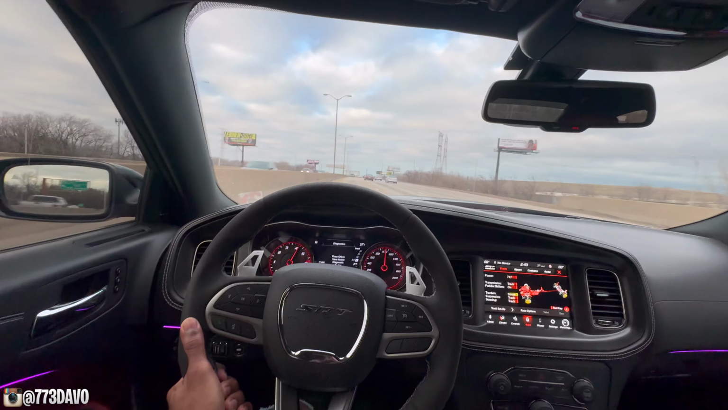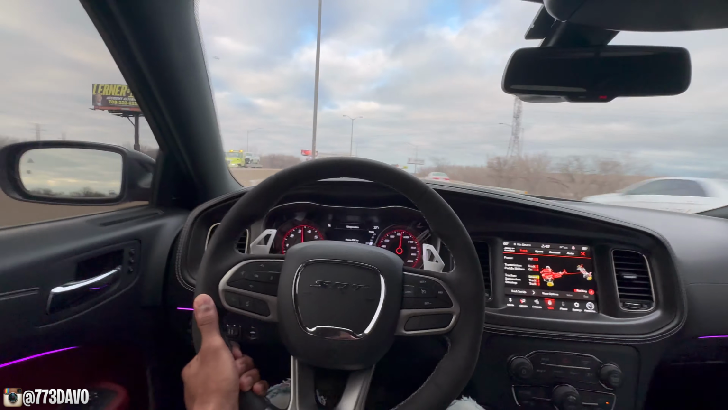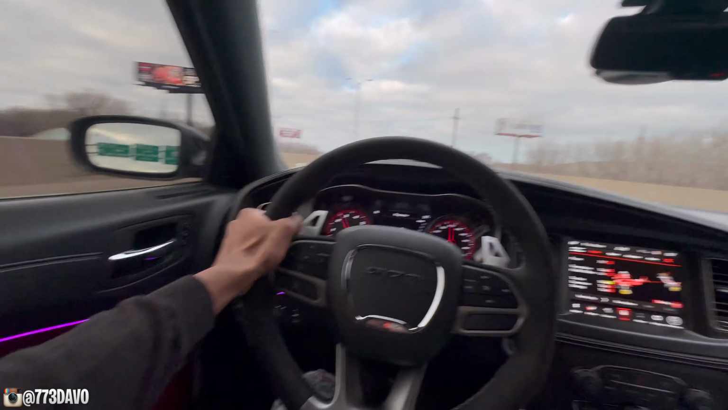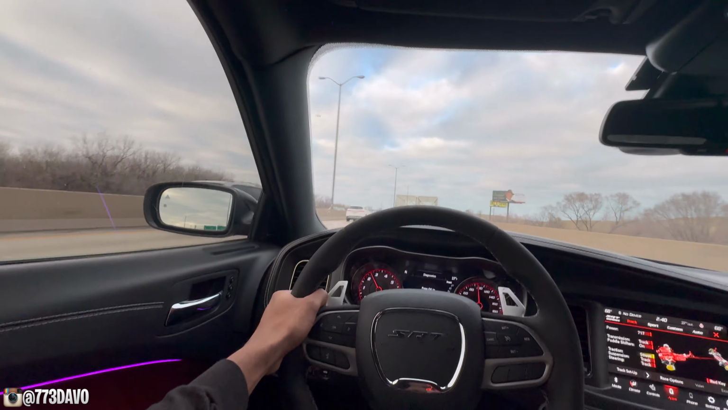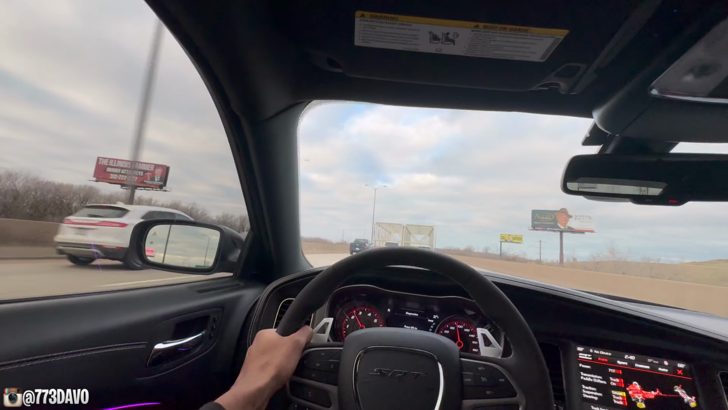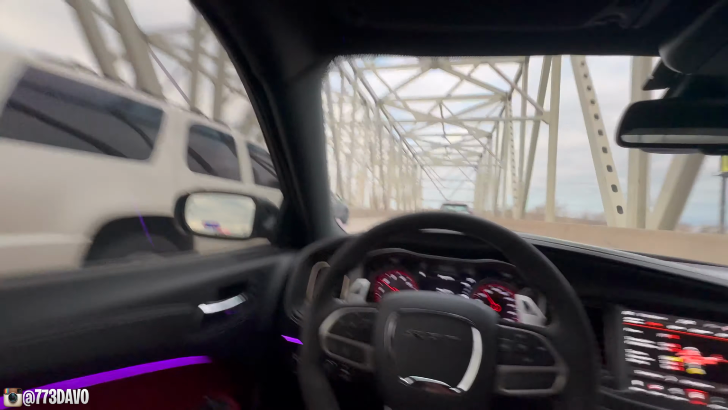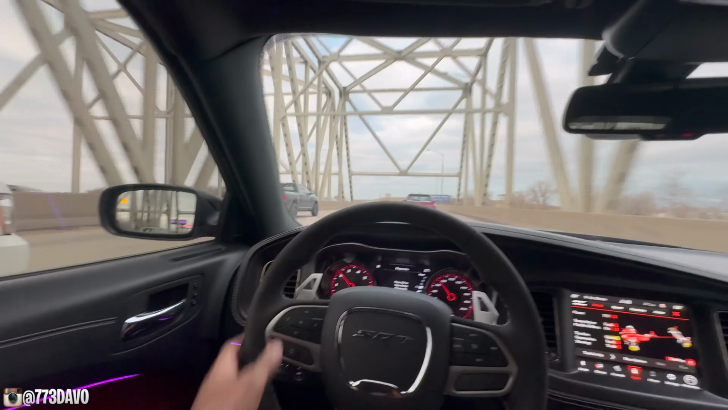Oh, shit! These roads bumpy. Folk, they need to fix these roads, boy. This is not fun.